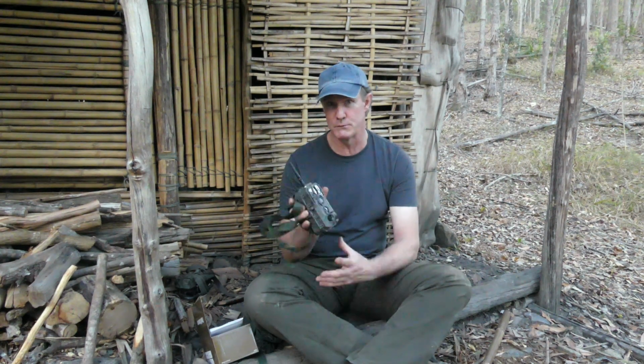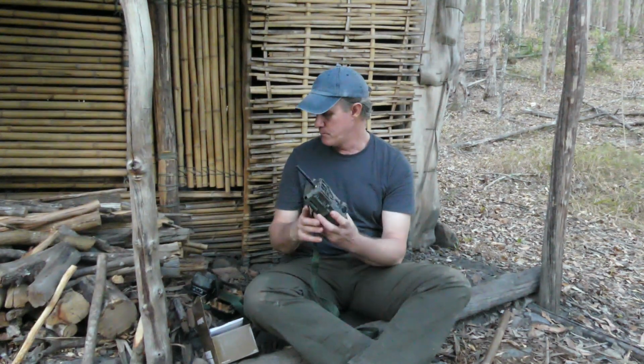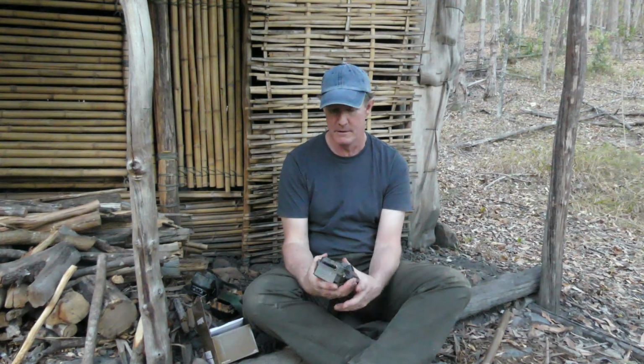Right, so they're the negatives. Positives, image quality is really good. I'm impressed with that. Deer had no idea it was there. It's a no glow light, so for a security situation you don't want to have a red light coming on unless you really want people to know there's a camera there.